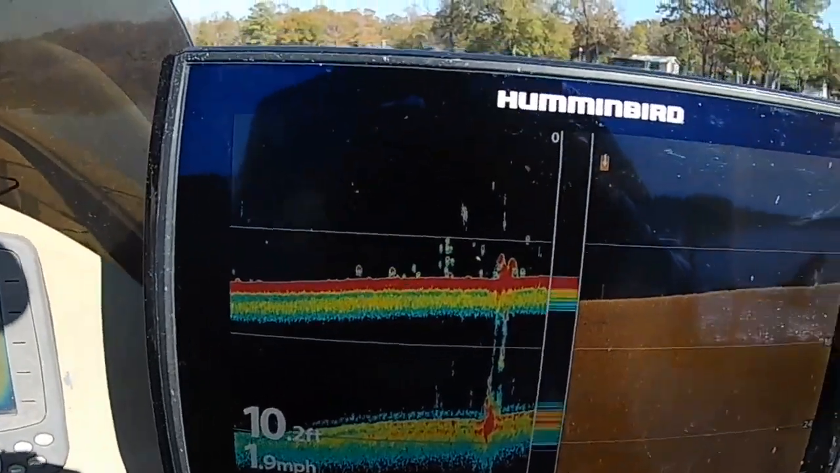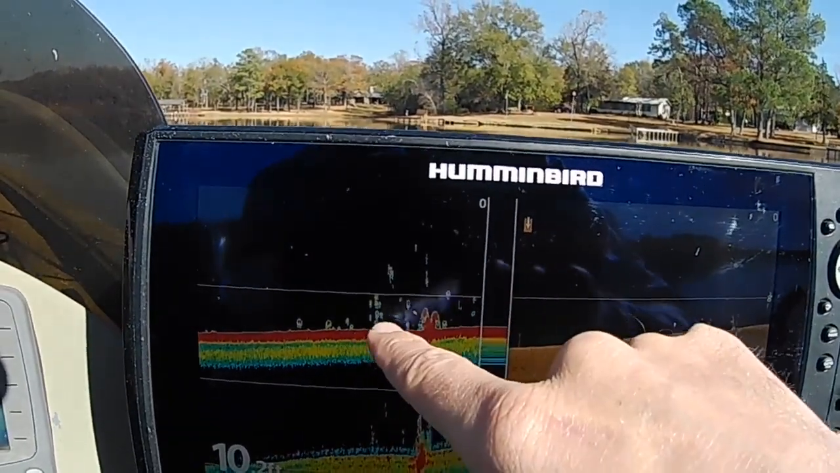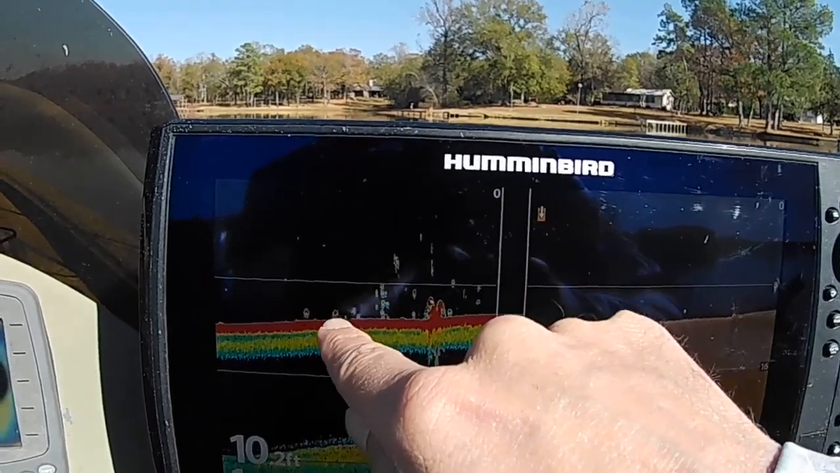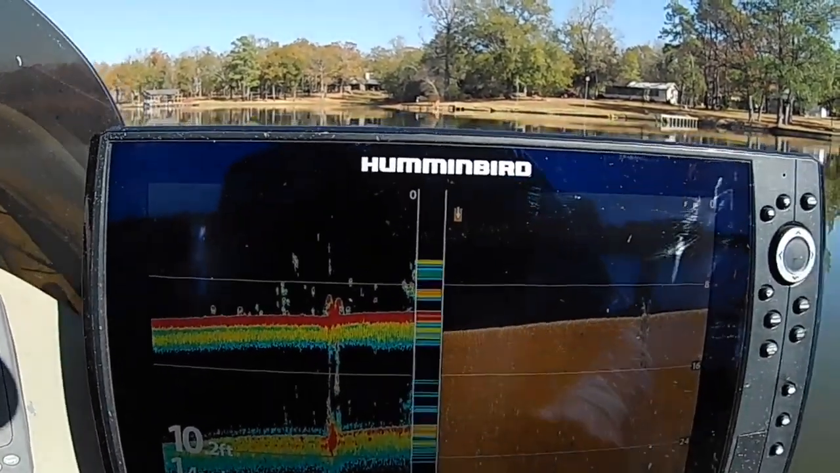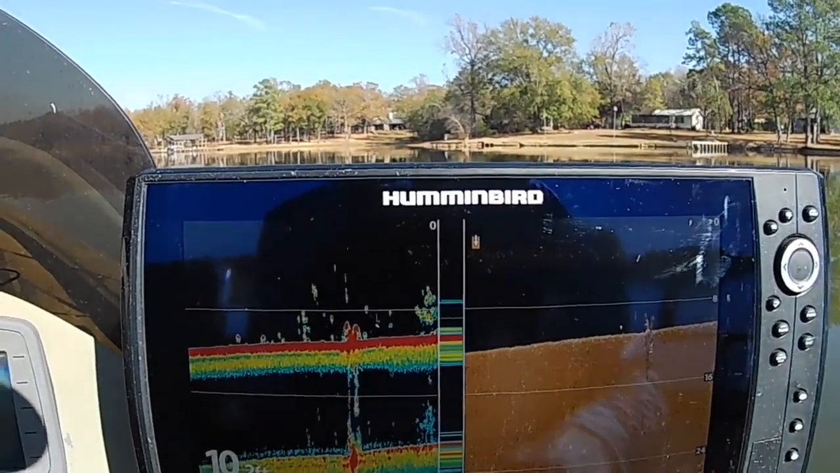See if I can get you a little closer. There's a little cluster of crappie right around it. You can see some fish on the outside edges of the stump, and then also right around the stump as well. So those are the kind of fish that I'm going to stay... Look at here. Here's another.